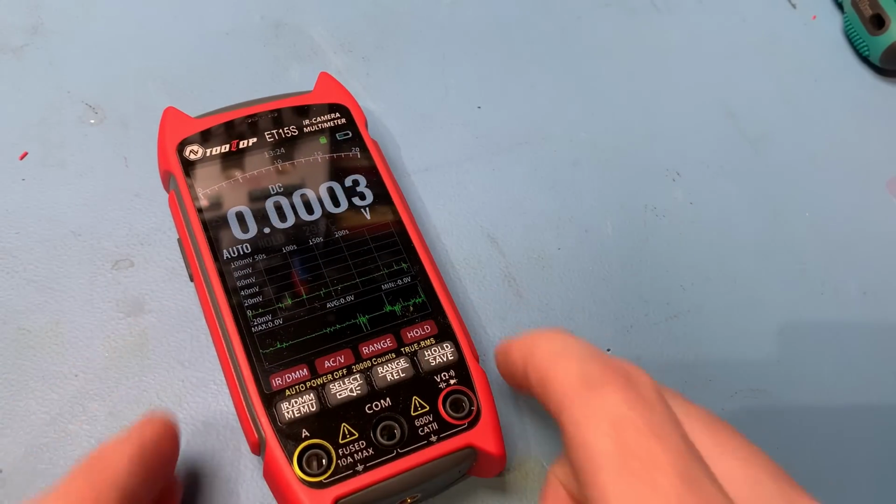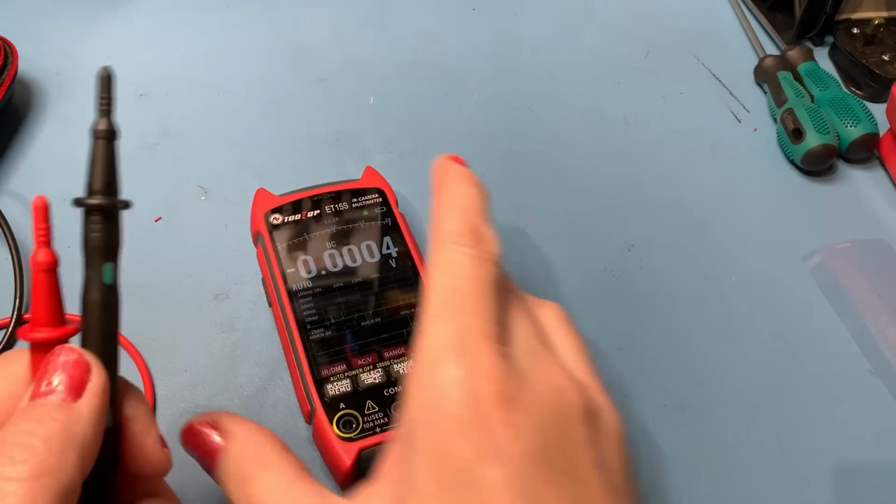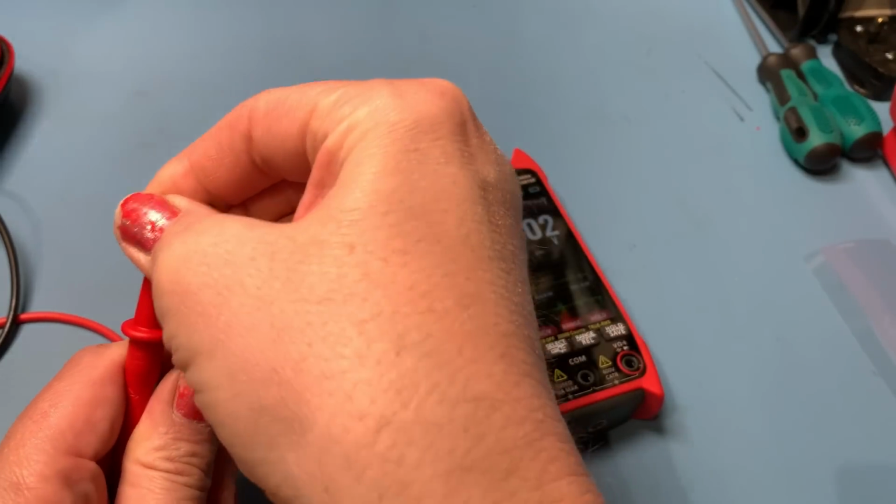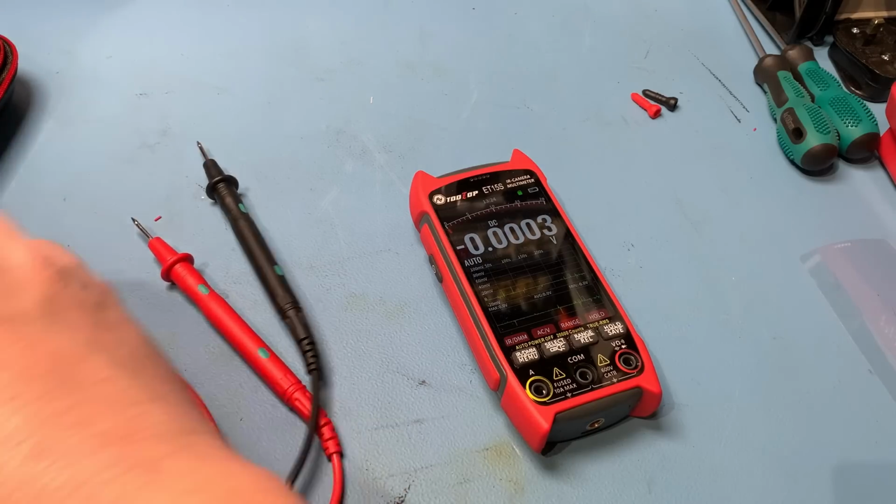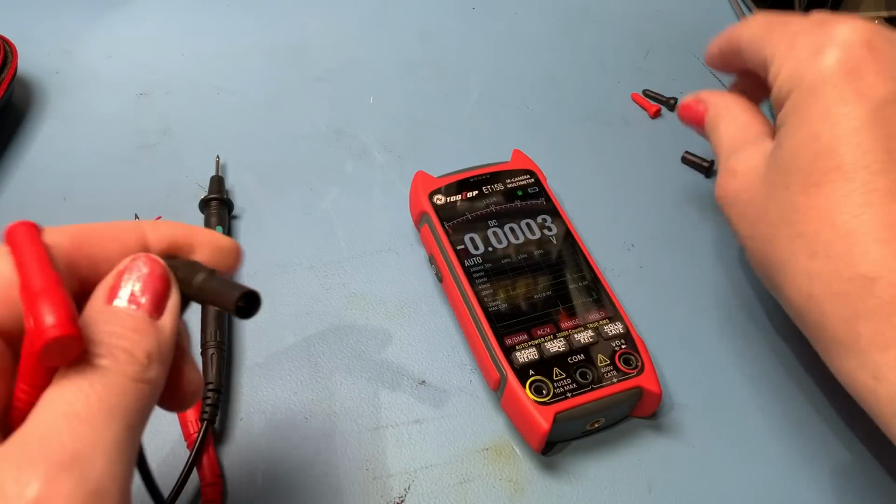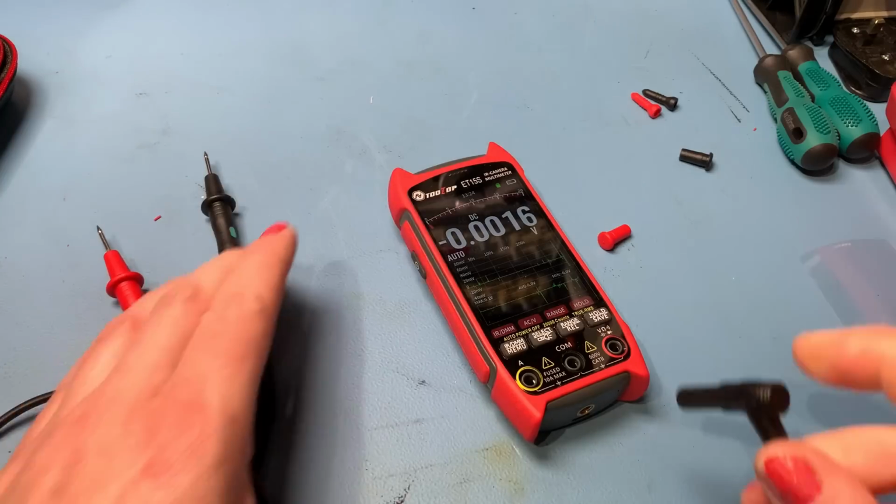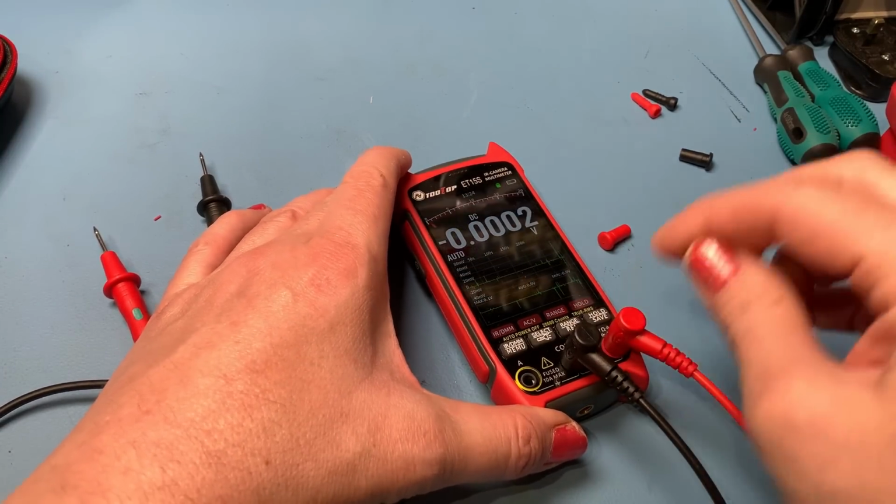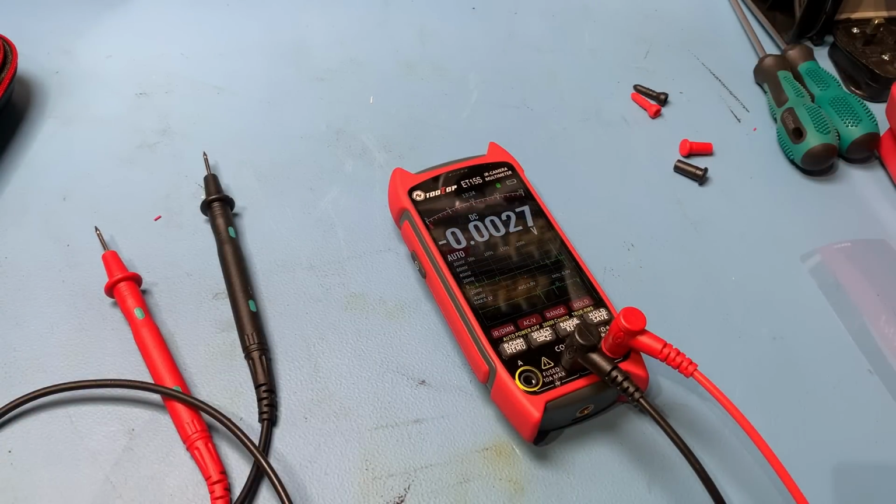So let's hook up some probes. Right, so these are the probes that are supplied. Got little covers on the tips there. So let's hook these up, shall we? Protective caps on them as well. Look at that. Right, so let's hook this up. I'll do a few little tests on this. I won't go through all the functions or we'll be here all day because it has got quite a lot.